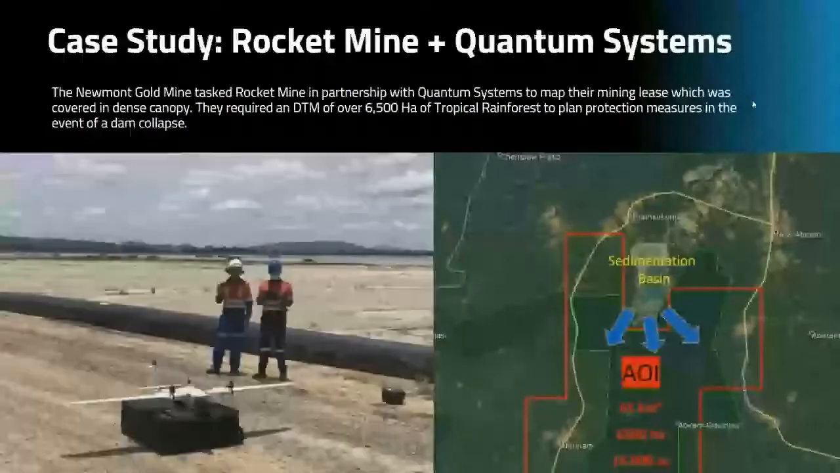And our last case study is actually out of Africa. It was Rocket Mine in partnership with Quantum Systems. This is where the Newmont gold mine tasked Rocket Mine to map their mining lease, which is covered in really dense canopy, so you couldn't send traditional survey crews. They needed a DTM of over 6,500 hectares to plan protection measures in the event of a dam collapse.